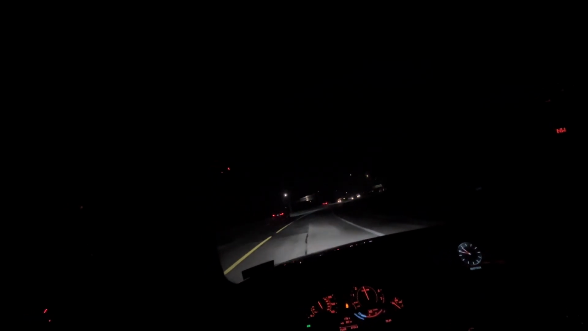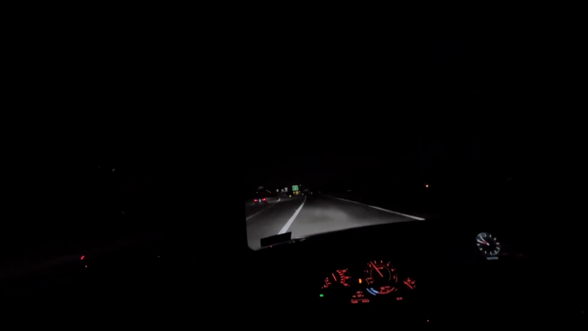X-Drive, man. You already know, man. It grips the ground like nothing else. That's why I want to get a next car. I want to get G80 or F80. Well, I don't know. I'm debating on F80 because I don't know, it's kind of going outdated.